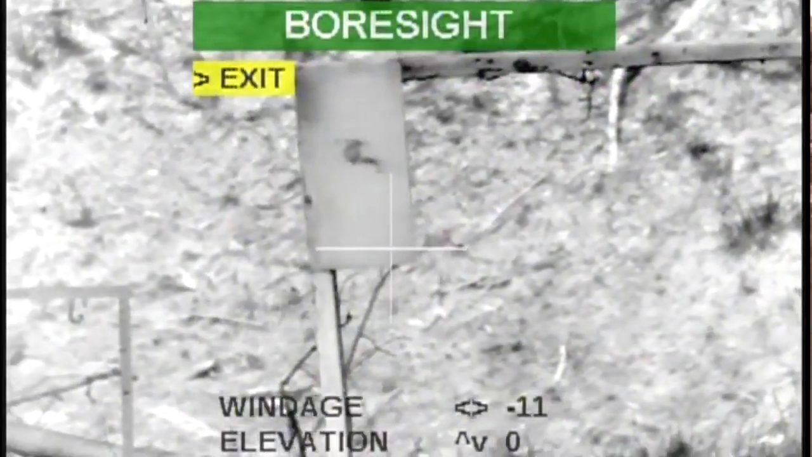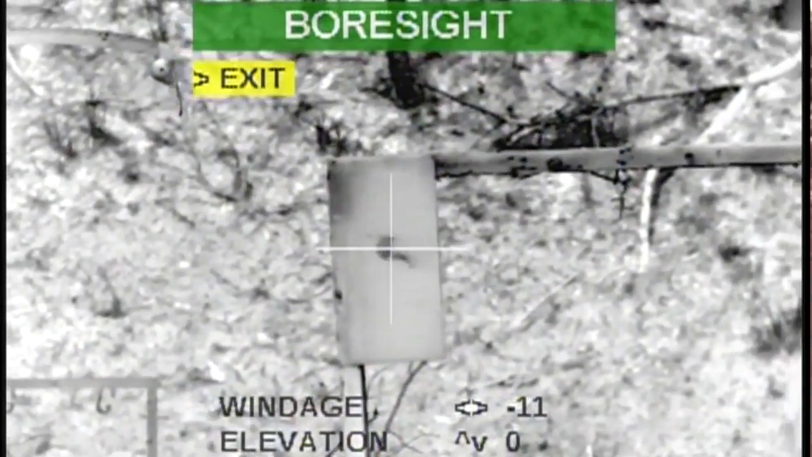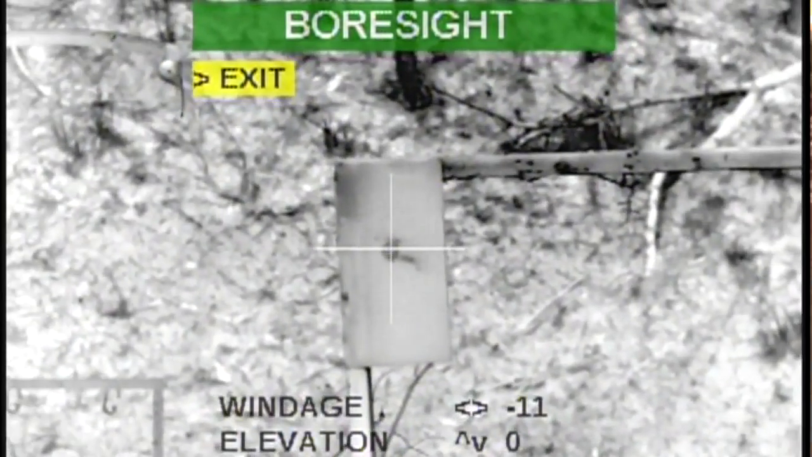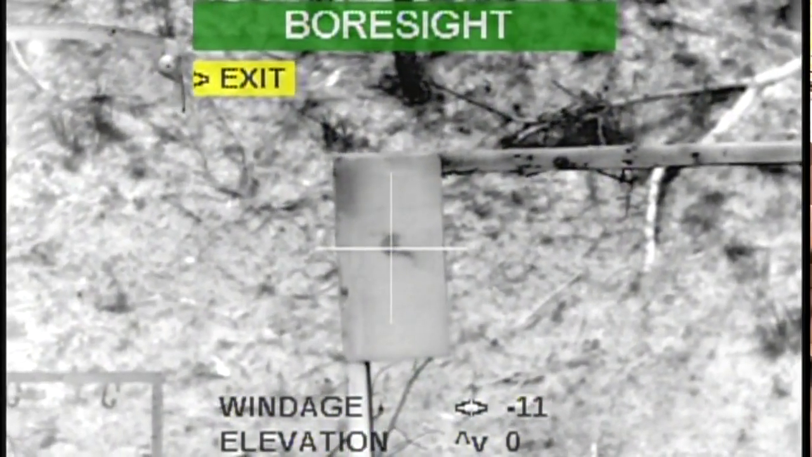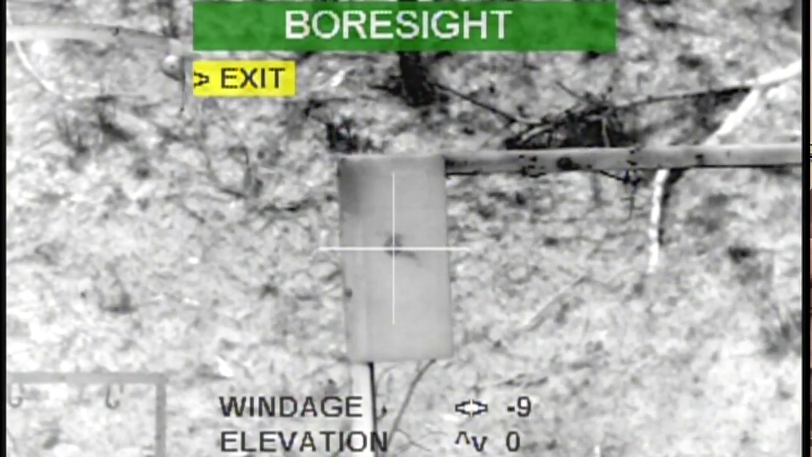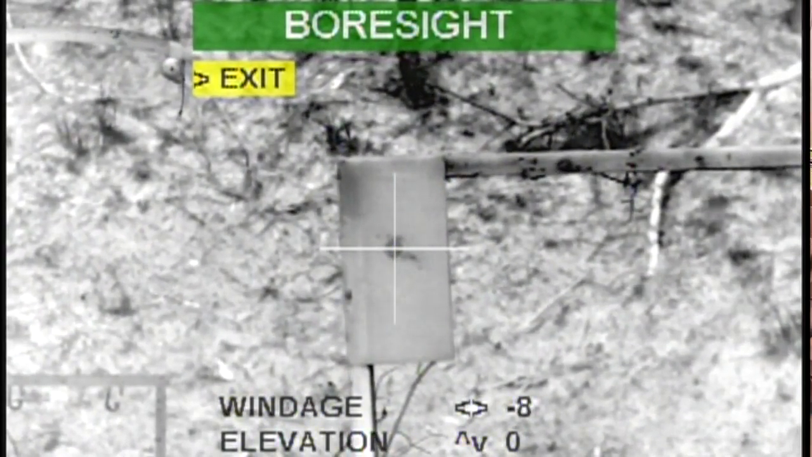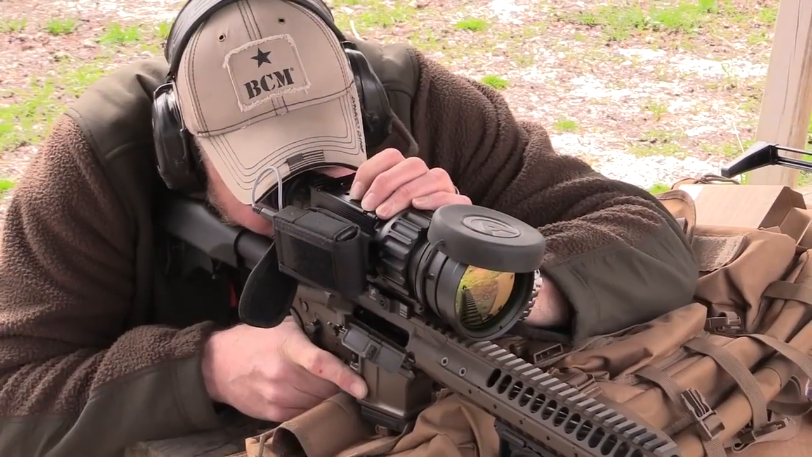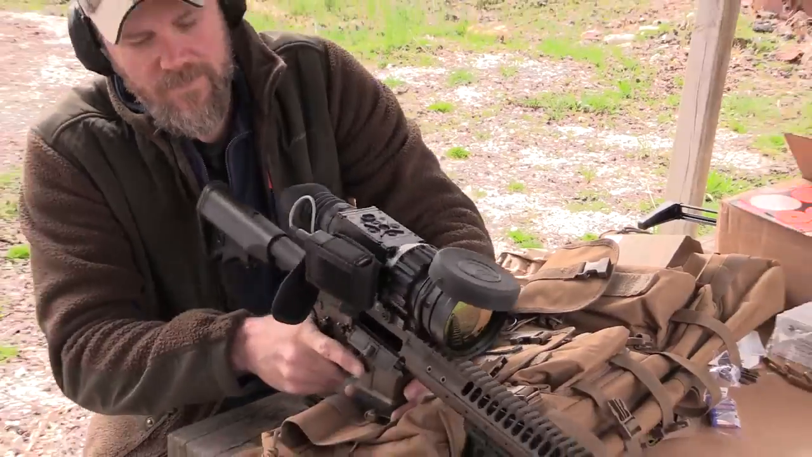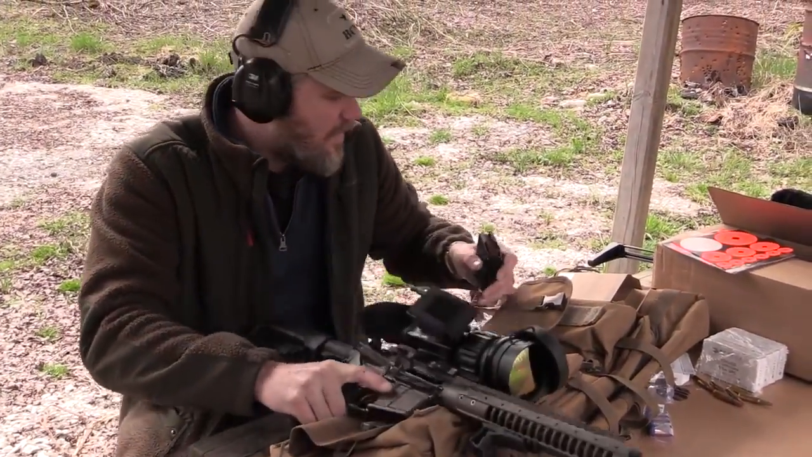All right, now my windage, it's hitting to the right, so I'm gonna actually move it to the right. It's a little bit opposite. See, it has a negative value of 11 right now. All right, we'll see how that does. Now, the nice thing about this, I'm gonna go ahead and load up a few more rounds.